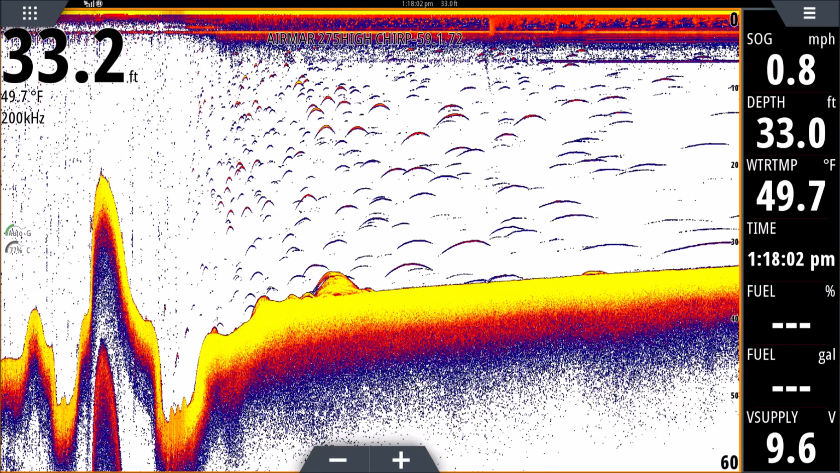Hey guys, I'm working on a new series here going through interesting screenshots I've taken on my Simrad. What I'm going to do is break down each shot just for educational purposes. There'll be stuff here for the absolutely newest guy on the water, and there'll be some stuff for salty veterans too. So let's get started on this one.